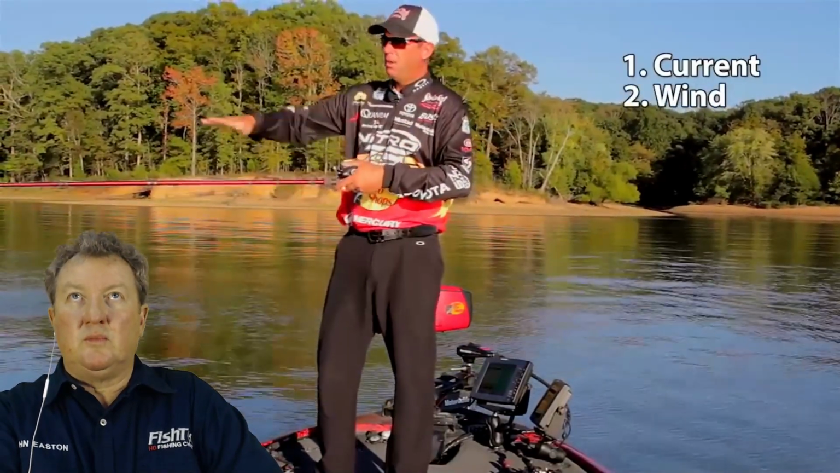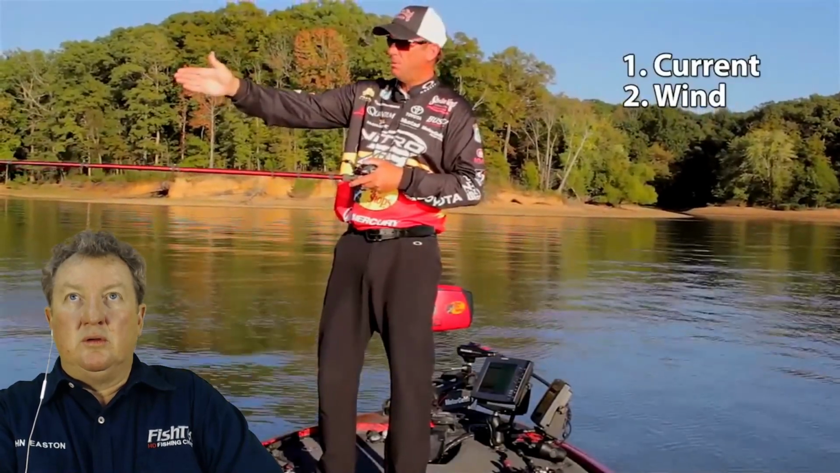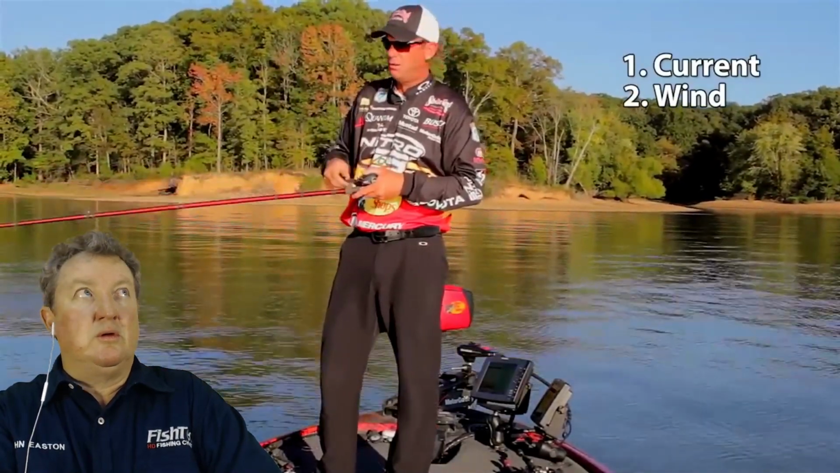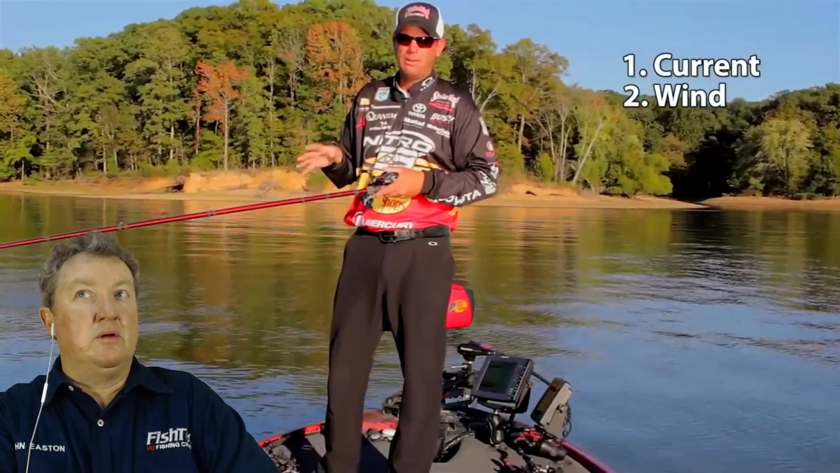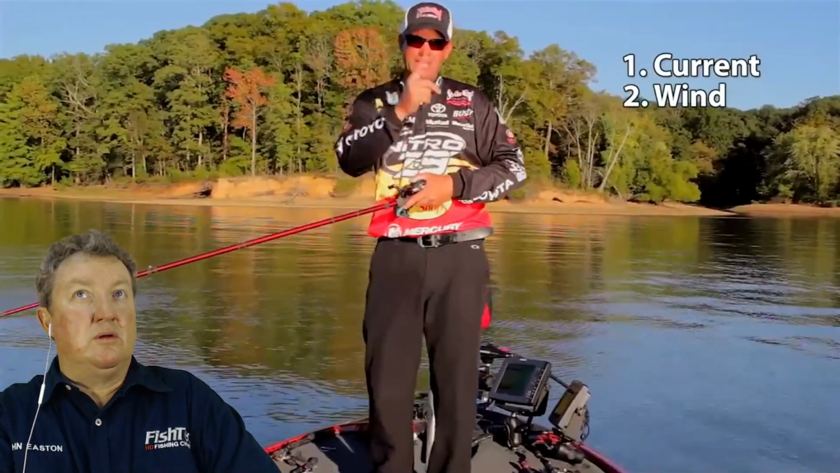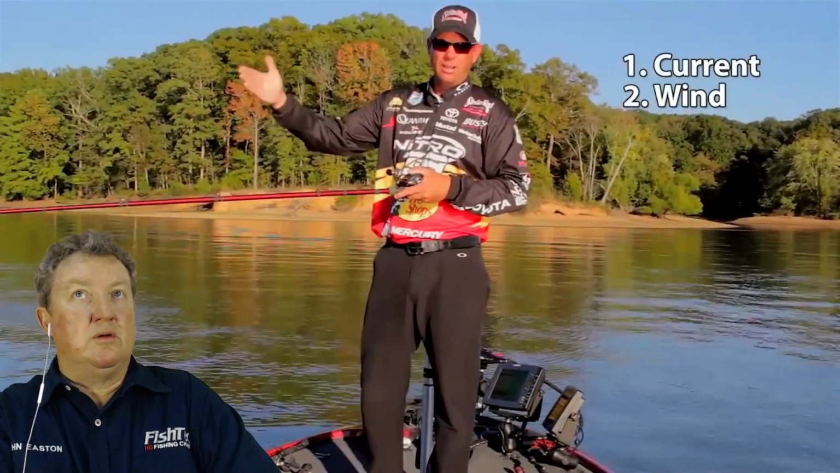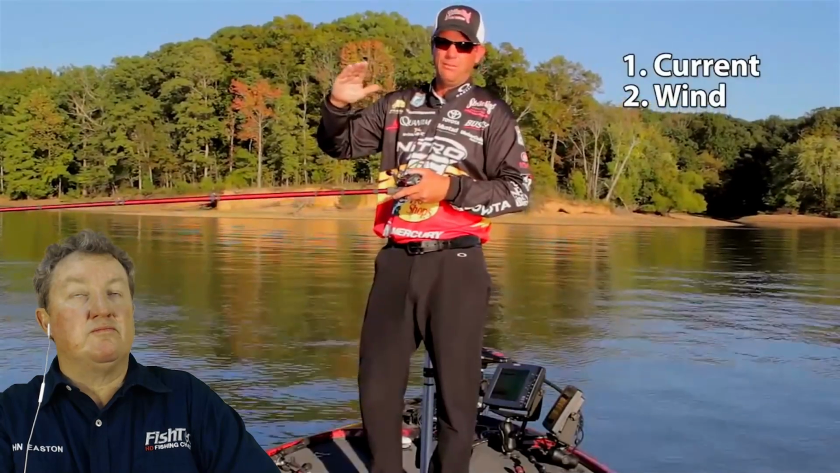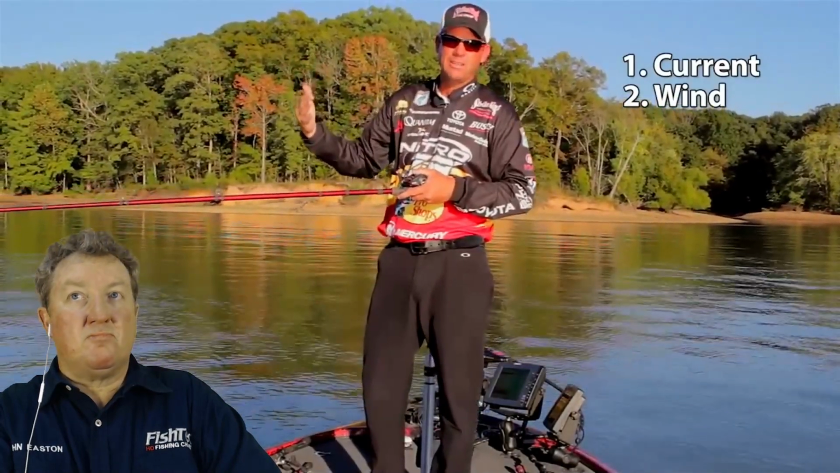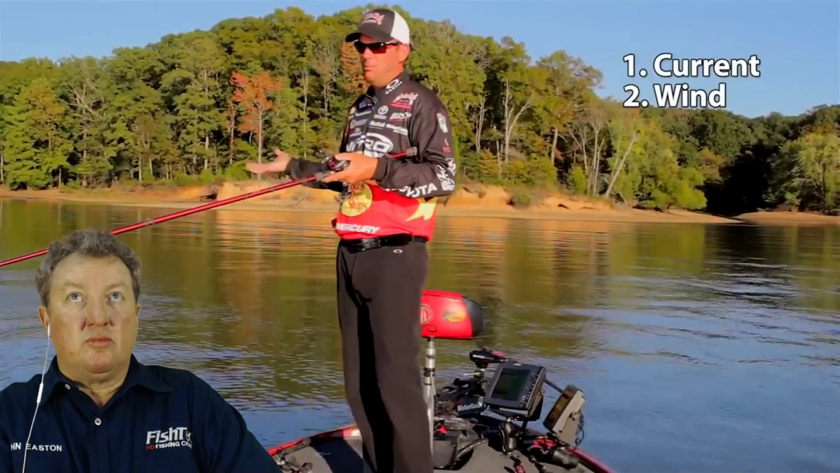So if the wind is pushing into a point, I want to be casting across so that I'm pulling my bait either with the current or across that current. So I want to approach the point that way, and sometimes it makes it a lot harder. So you're going to have to cast into the wind, or you're going to have to cast across the wind to get that bait coming across in front of that point where those fish are going to be facing into that current. If you don't have anything like right now, it's slick, calm."